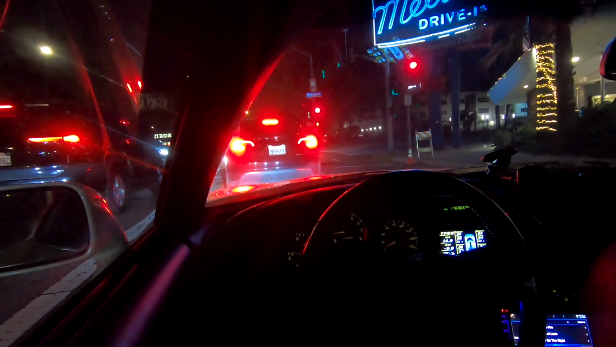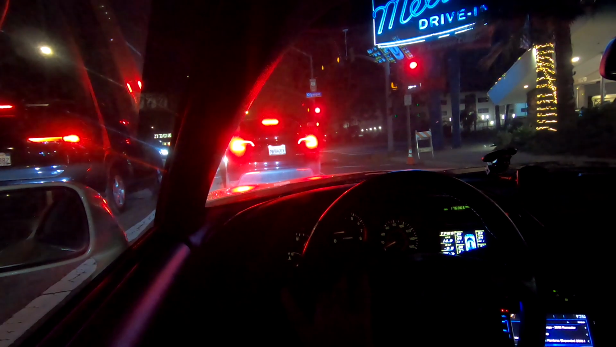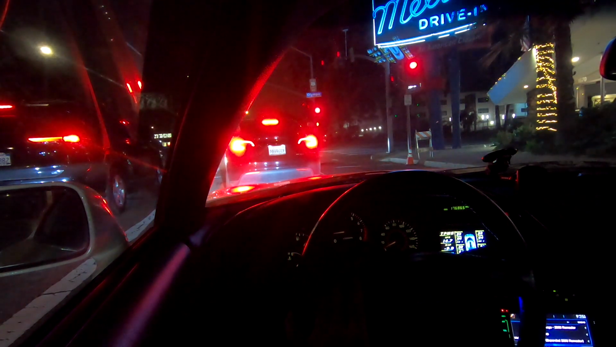This is the first time I've driven the car at night, and I think the second time ever. I drove it around once with the old headlights in, and it just wasn't safe, basically. So I just went home. But yeah, these are fine.